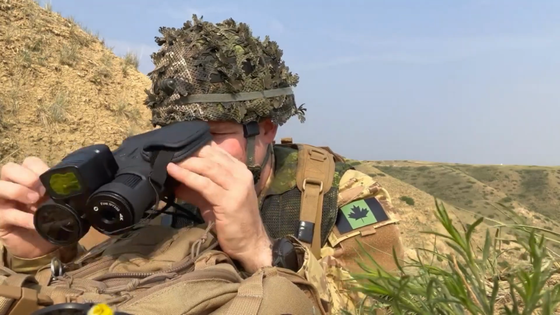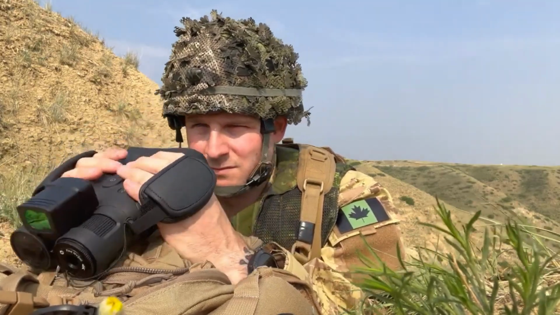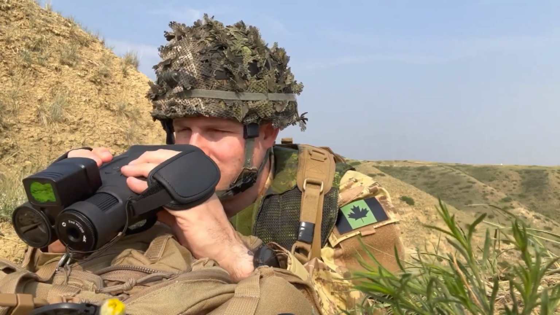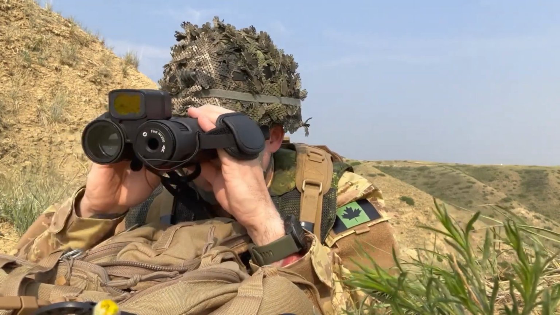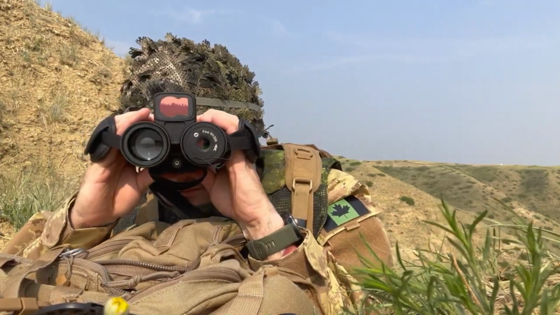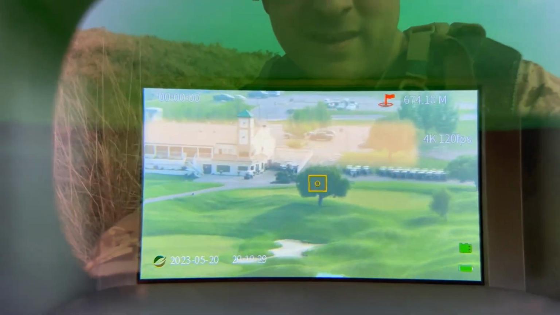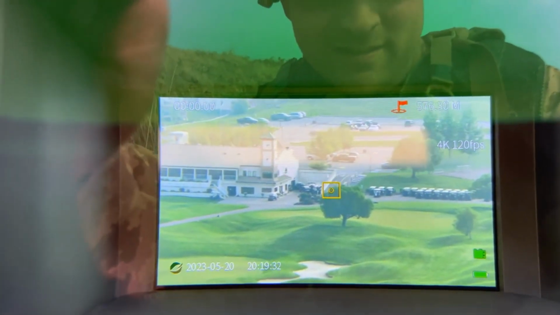The number of features that this unit has is really, really good. I mean, for the money you're paying for a low-key, medium-range sort of optic, whether it be night or day, this is really, really good. You're getting 20 times digital zoom. It does have all the ergonomic items on there that make things a lot easier for you to carry and holster it around.